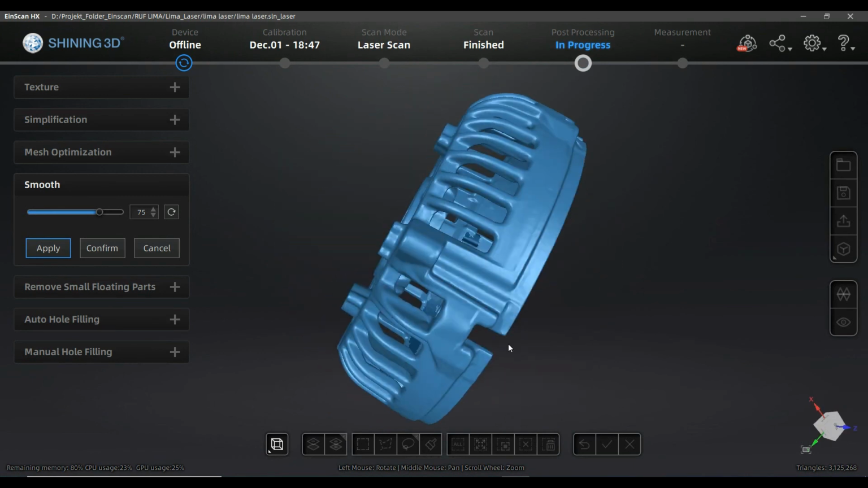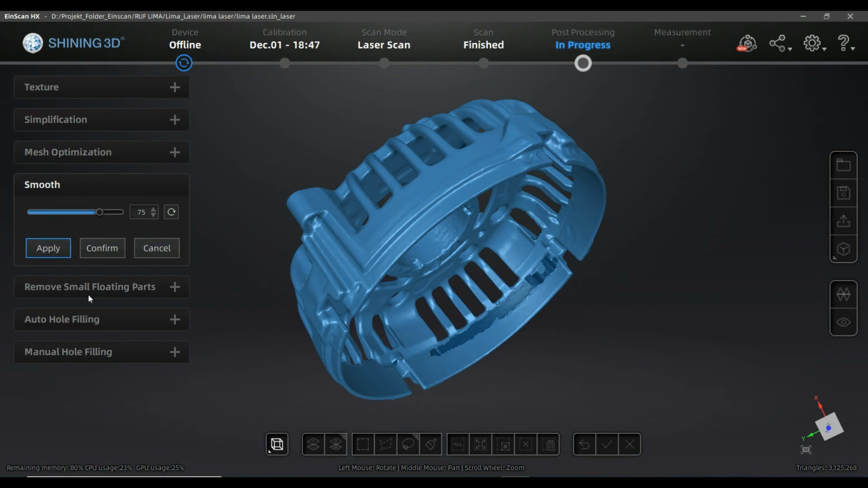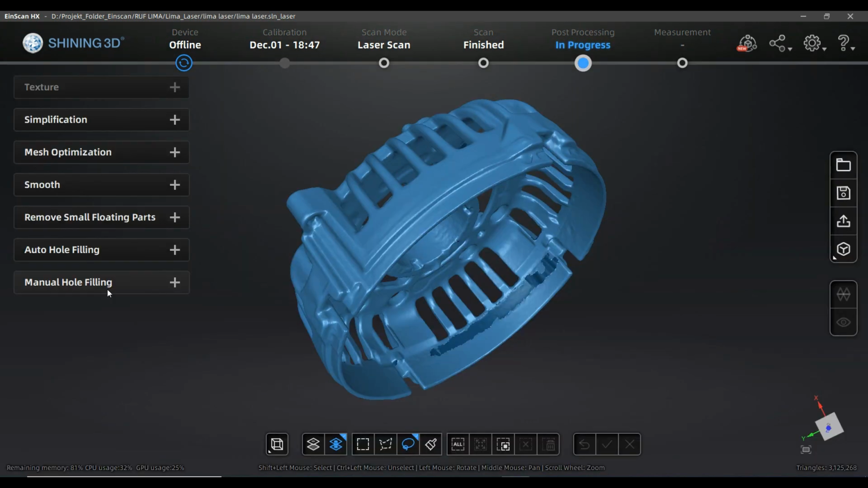It was deleted, but that means there's a really big boundary that we lost. So auto holes filling, apply. And with confirm I'm coming out of this.